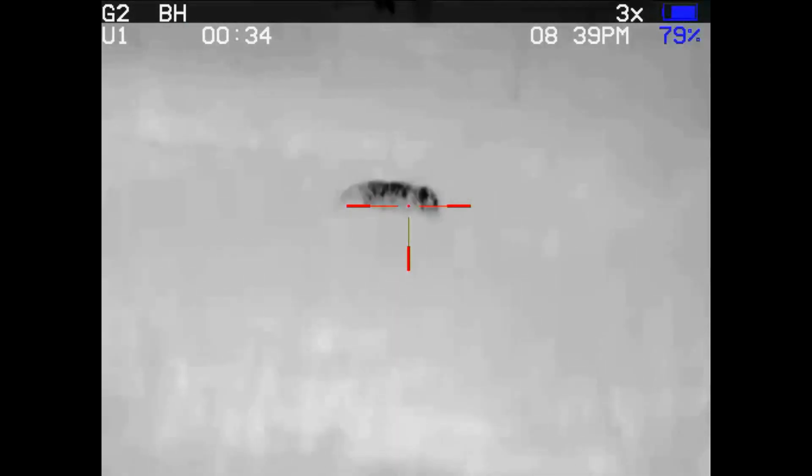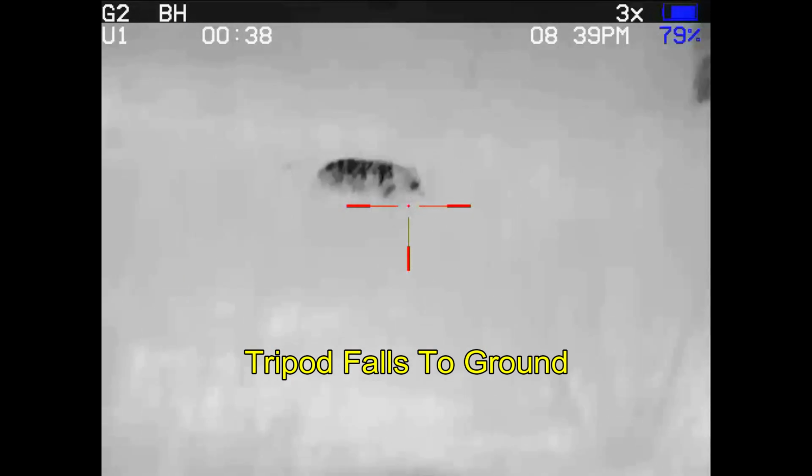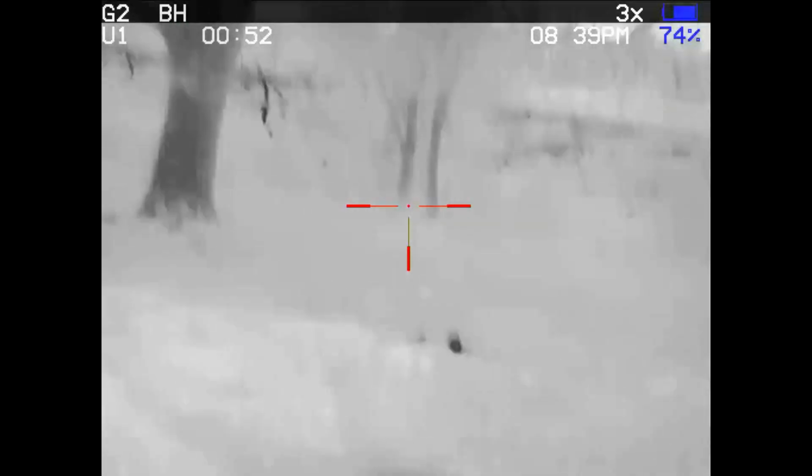And what I don't know is that in my haste to set up the shooting sticks, I only ended up being on 2 legs. They fall down during the shots. And so I've got at least 2 hogs down, a set of shooting sticks down, and I need to find the 3rd hog.